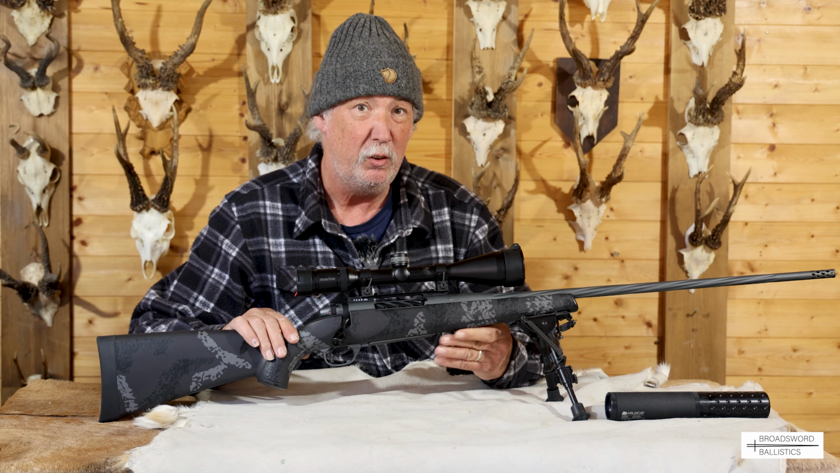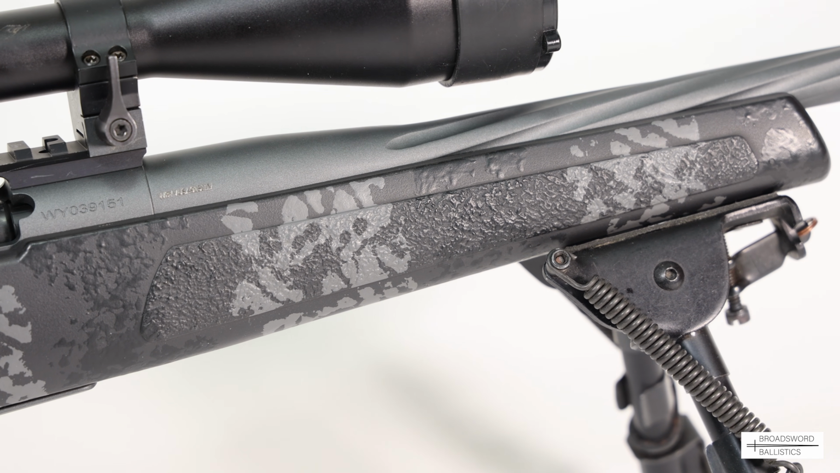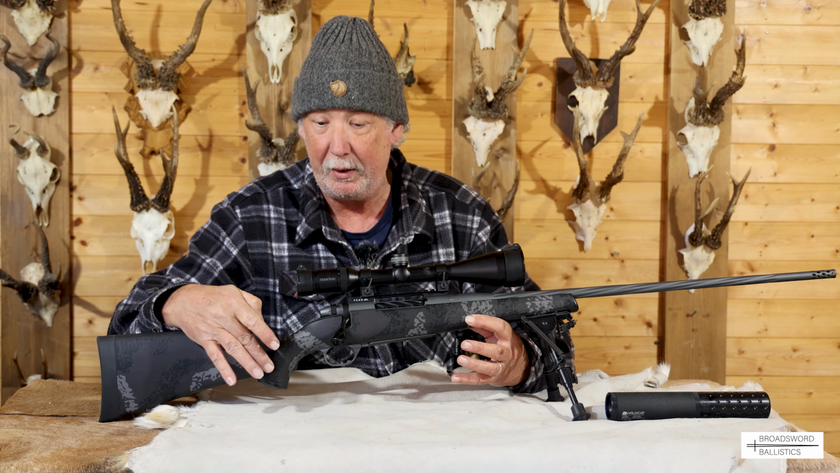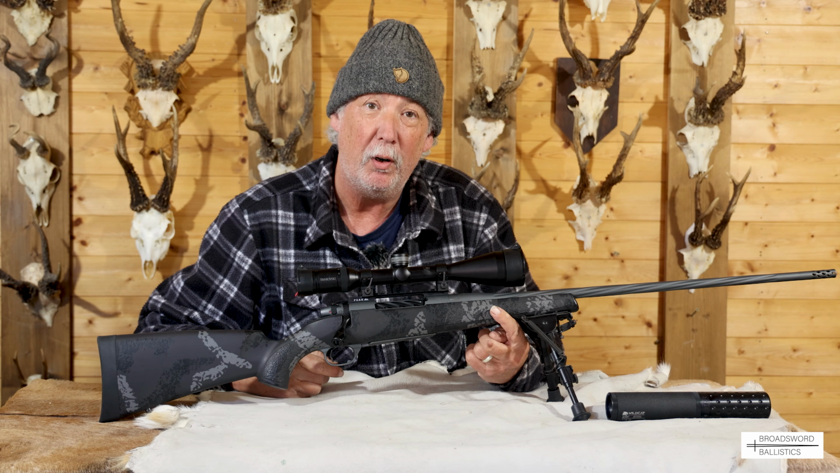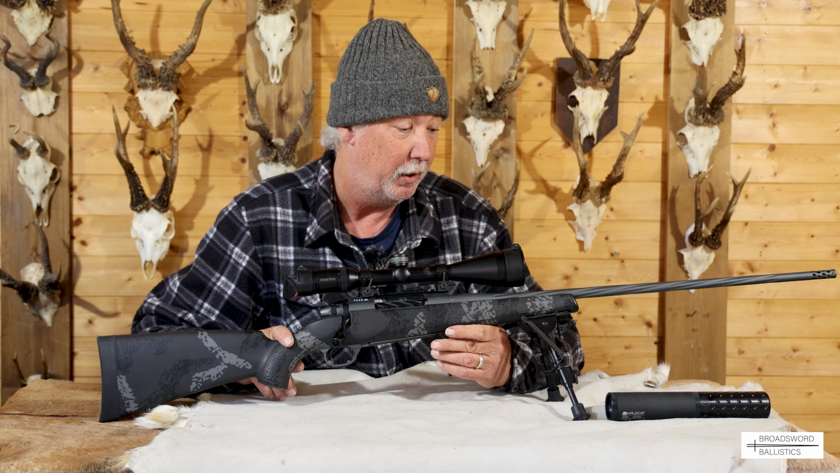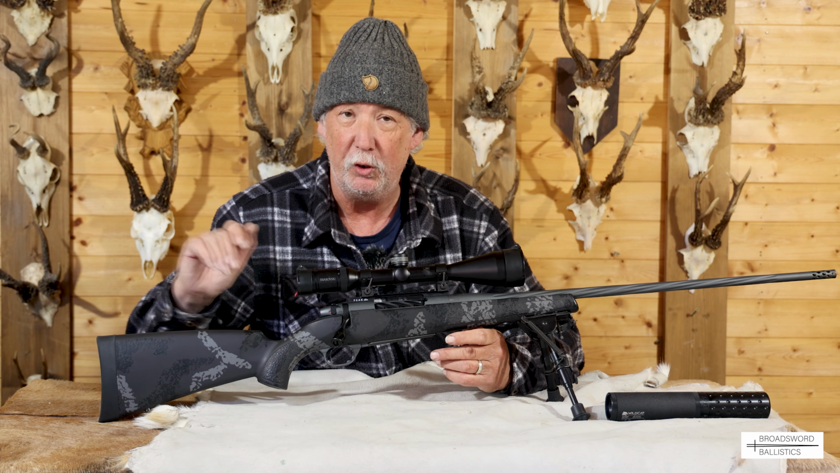Just a good solid, no-nonsense polymer stock. If you want some extra grip, it's got double palm swells here, which is nice, and slightly raised stippled panels to the pistol grip and to the forend. Out in the field, it performed fantastically. It wasn't particularly wet, but you can go out in a deluge, you can go out in muddy conditions, and it'll just wipe off very nicely.